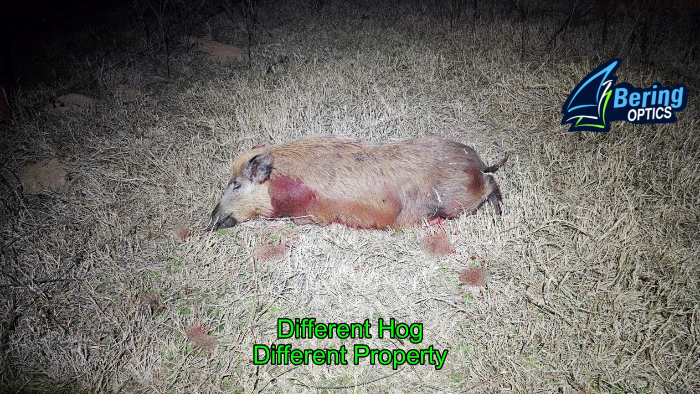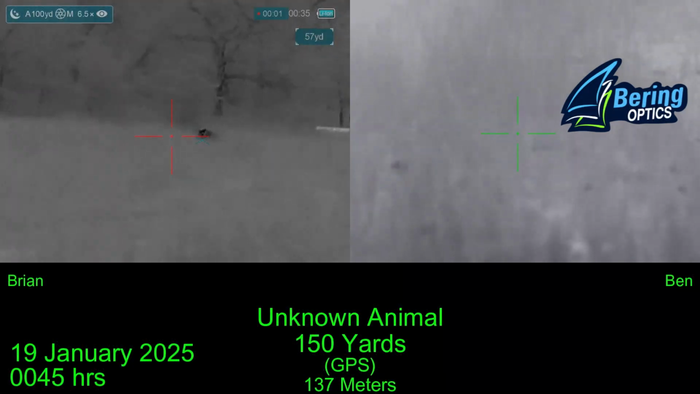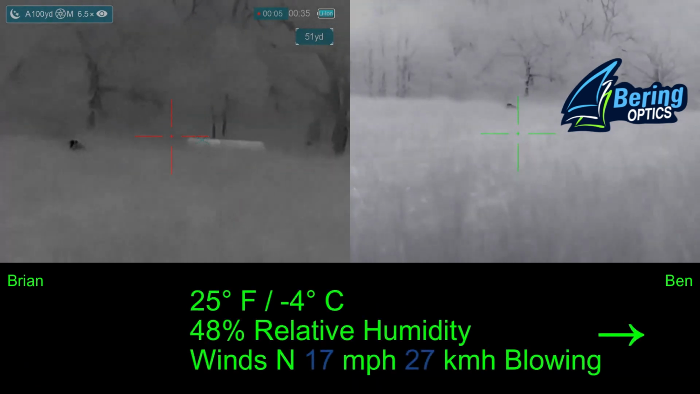Next property of the night, we drove into a group of hogs. Most of them disappeared into the woods. We managed to shoot this 145-pound sow. Unfortunately, no recording was present. 20 yards. And then we returned to the first property of the night, spent another hour or so to finish off our evening.